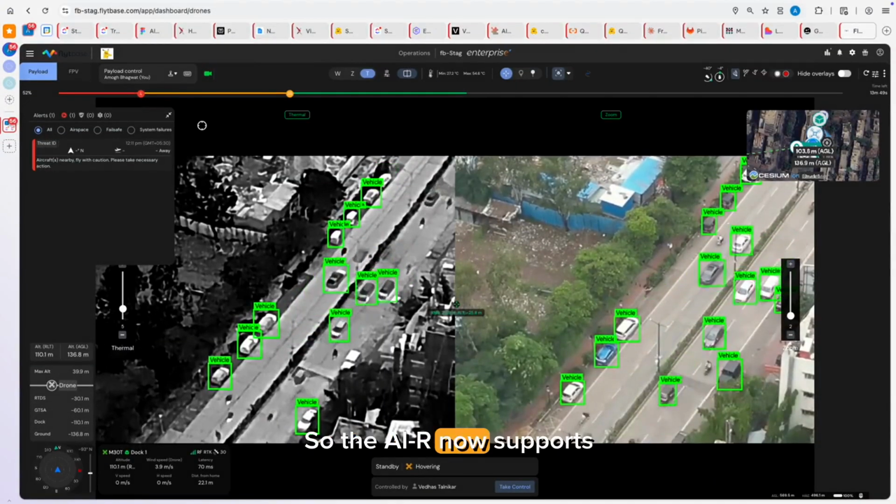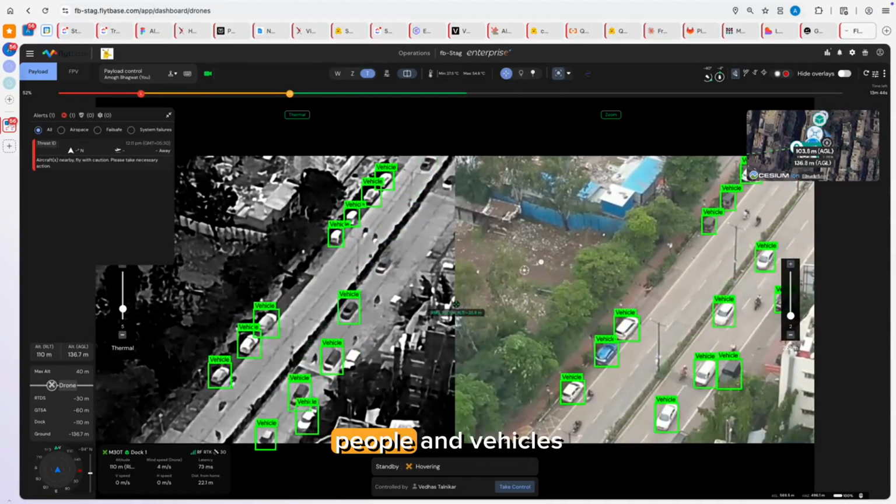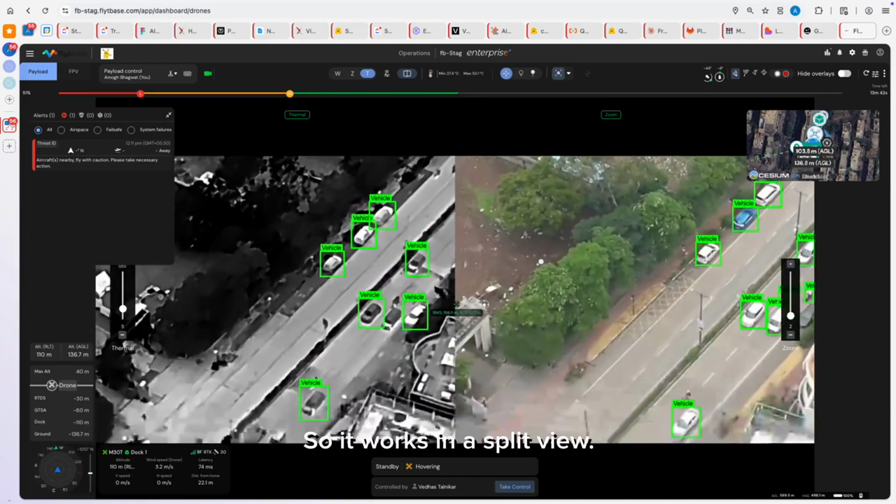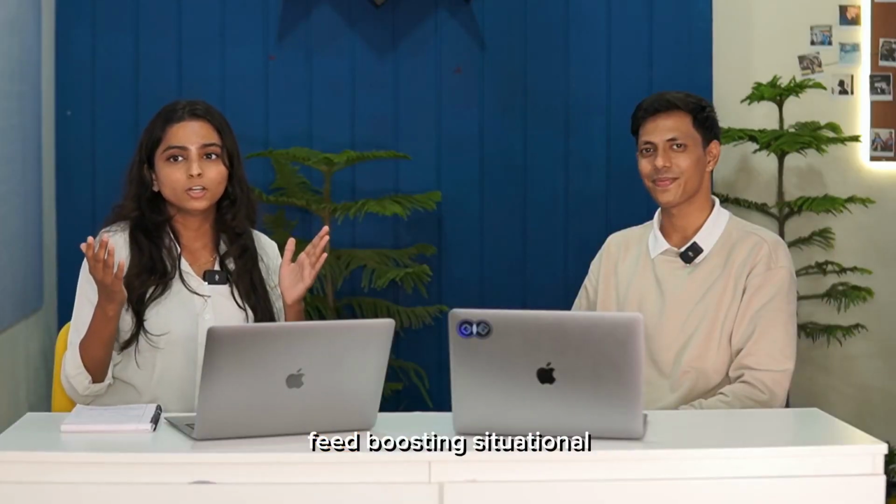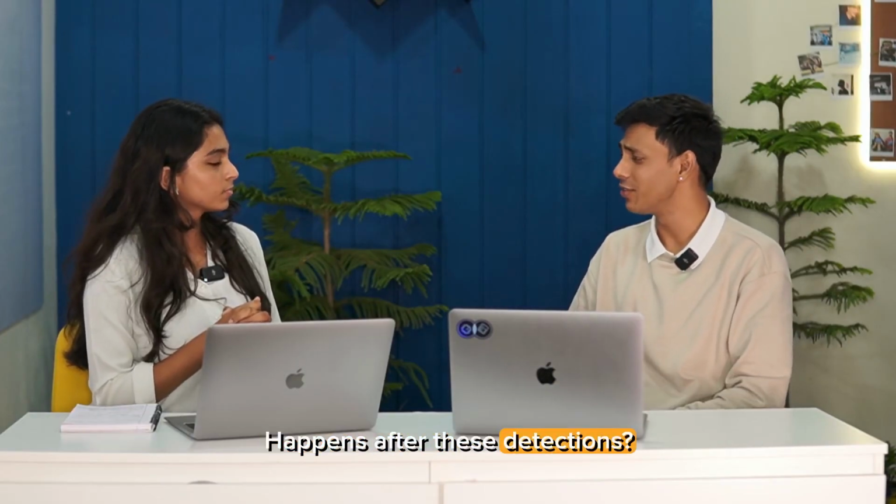So, the AIR now supports real time AI detection on thermal feeds, spotting people and vehicles inclusively, right? So it works in a split view. On one side, you get your thermal detection, on the other, you see the RGB feed, boosting situational awareness no matter the lighting conditions. But what happens after these detections?